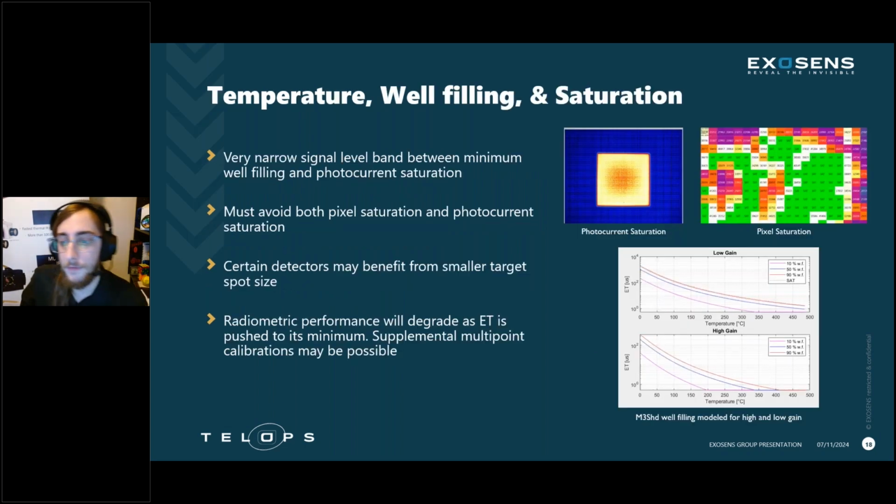Next, we need to talk about temperature, well filling, and saturation. So the problem, of course, with all of that, if we take one step further, is that there is a narrow band of acceptable signal levels between the minimum amount that we would need to properly fill the wells for good signal to noise and the maximum amount that our readout electronics can accept without experiencing photocurrent saturation, which is just as bad as overfilling saturation, which is not necessarily a problem for these types of measurements given the low exposure time, but we need to avoid all types of saturation and keep good well filling for decent signal to noise.